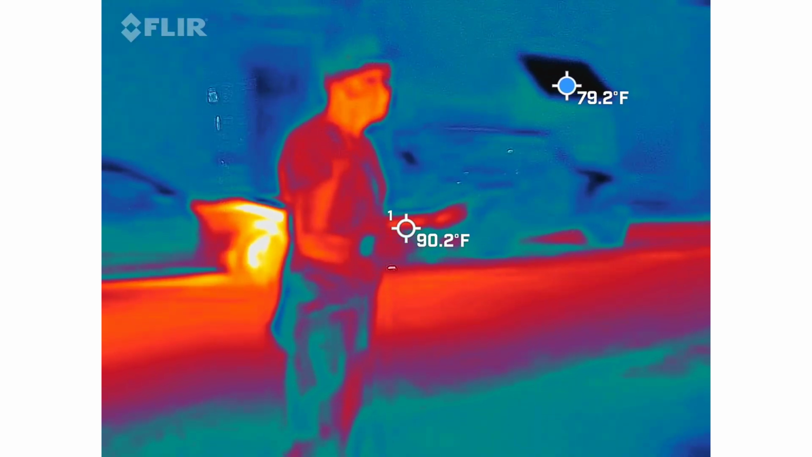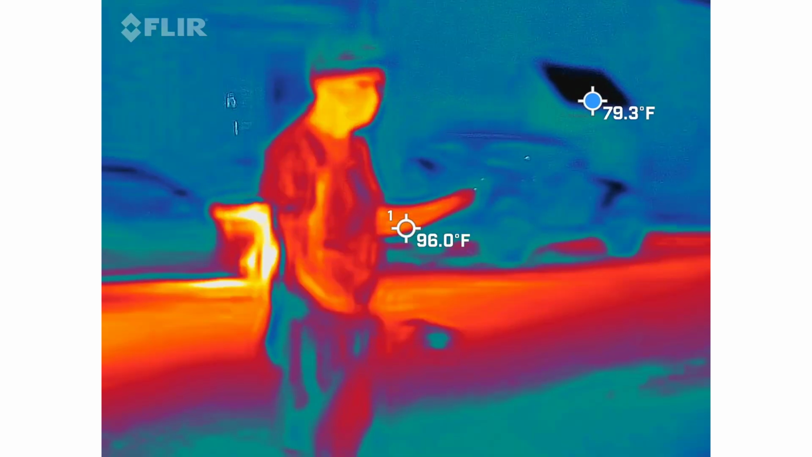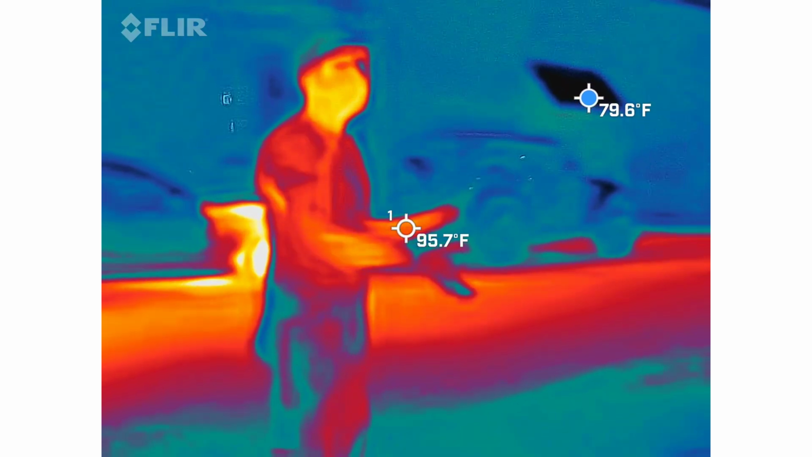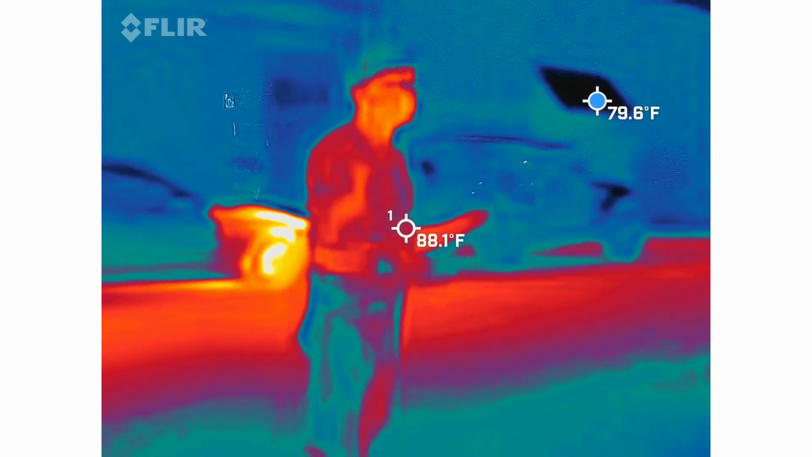So again, that way, and when you're filming this, you're going to stand 3 to 5 feet away, filming through the laser. I don't want you pointing at the ground. There's no point. We know what the squares and the stars look like. We want to see something passing through the laser that we normally wouldn't be able to see.